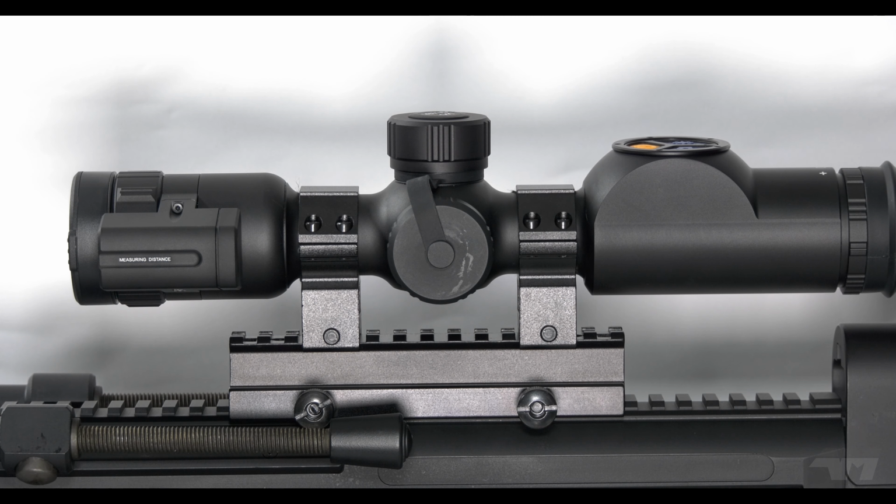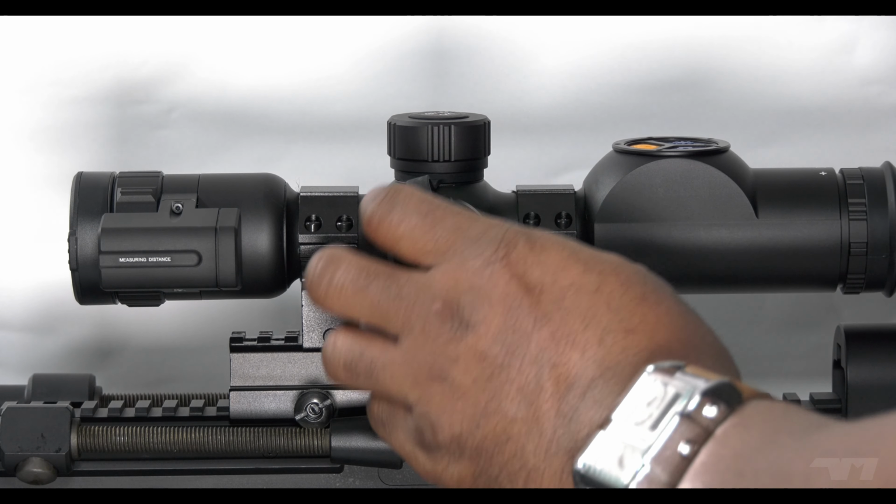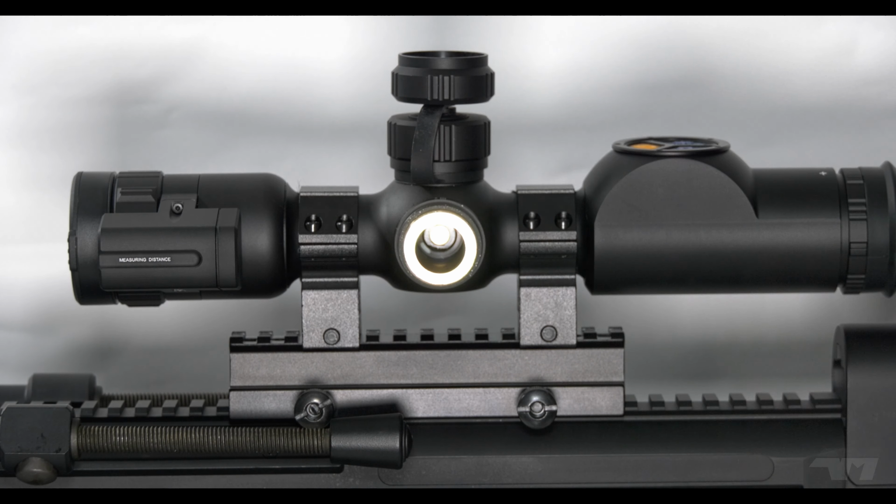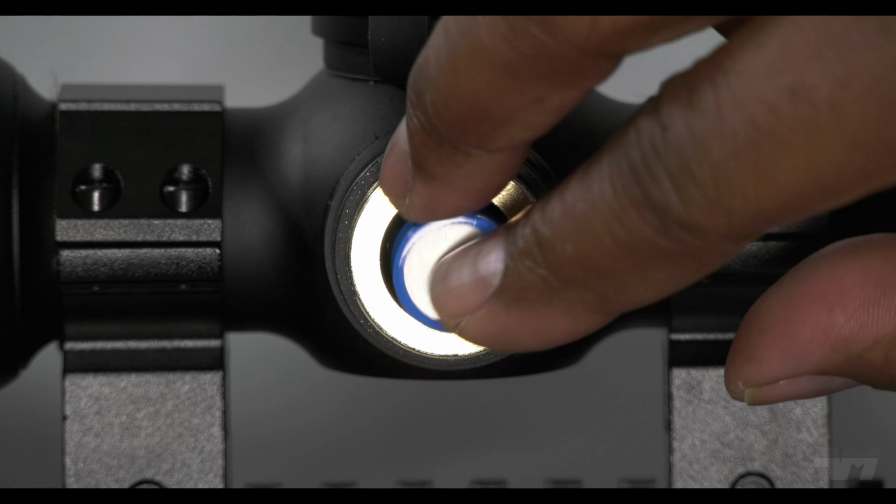I'm thinking of the type of airsofter that would use this straight away, possibly someone into milsim, I don't know. But if you want that extra bit of runtime, you have this optional rechargeable battery that you simply pop in there, the positive end going in first.